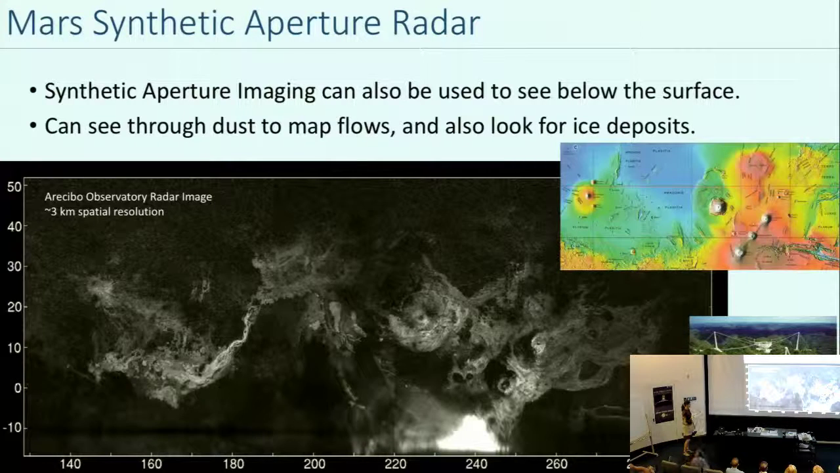So that's the next radar that's going to Mars. Another thing that will be fun to do is use this imaging radar instead. This is an image that's taken from the Arecibo radar in Puerto Rico. I've been thinking a lot about Puerto Rico recently for obvious reasons, but this is an image that was taken using the radar system there. And you can see all these lava flows. So these are the Tharsis volcanoes. This is Olympus Mons up here.